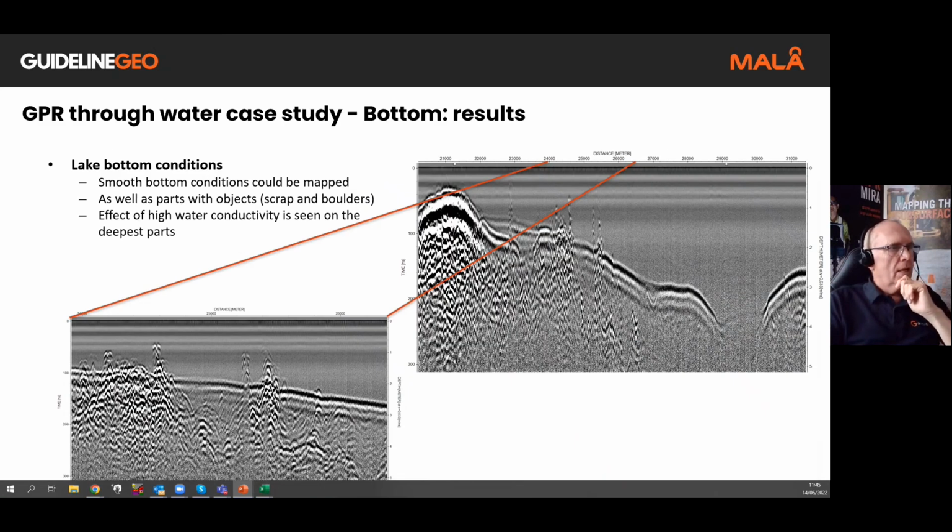But we could see quite clearly there were objects and protruding outcrops of rock in the data set. It's quite easy to see these and mark the positions of these outcrops in this data set.